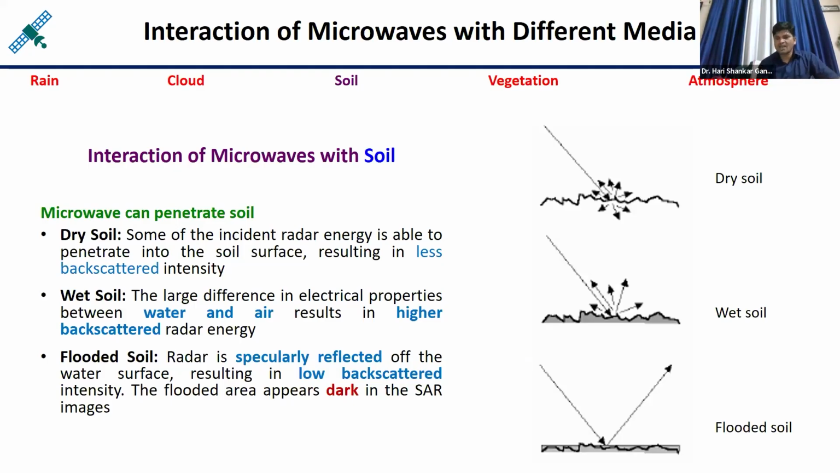But if the soil is wet, then you will receive the maximum energy. You can say bright pixels will be there. And in case of dry soil, the intensity is of moderate order. It means you will observe grayscale pixels. Okay, if these types of soils are there on the earth surface.